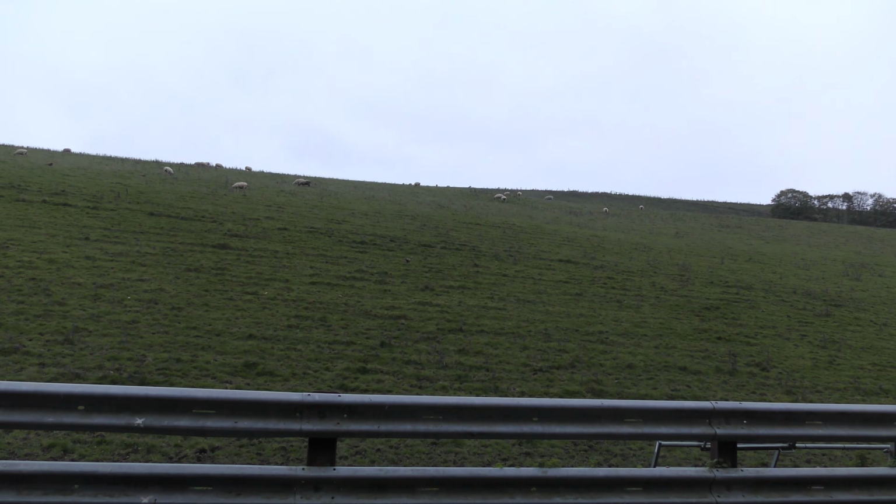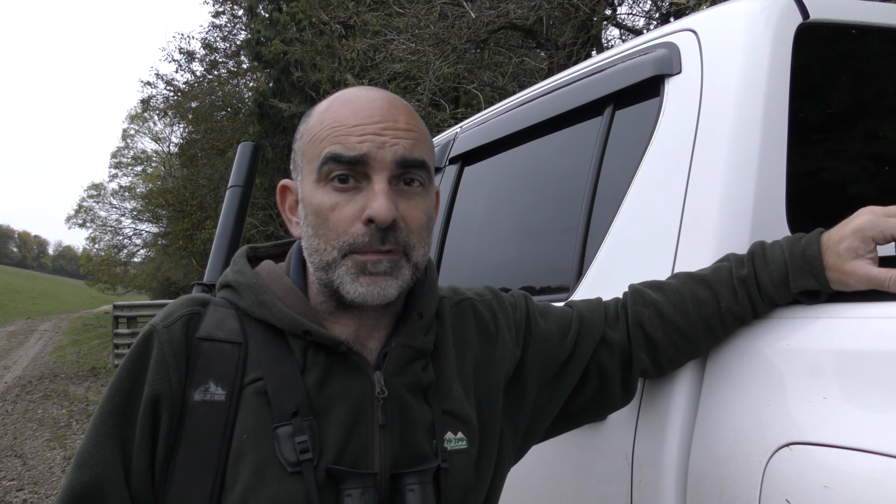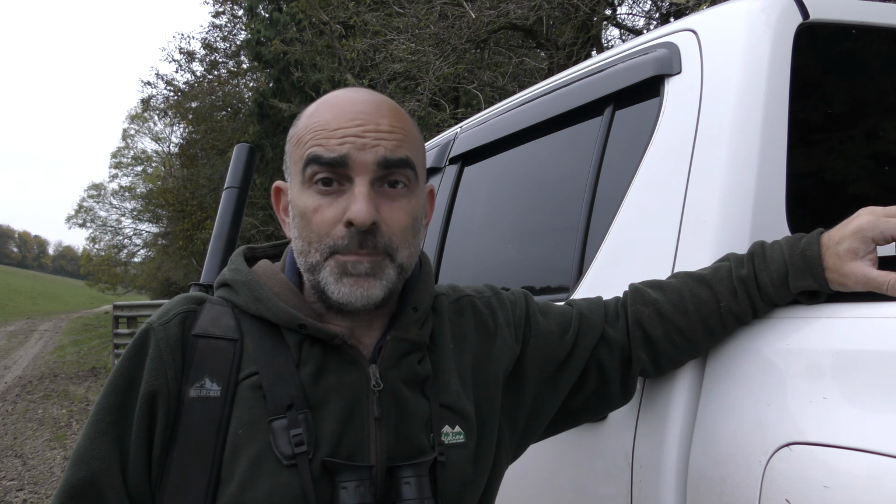I'm going to set up on the bank here, watch over this pen. Up on the bank now I can see probably both sides of that pen and along the back of it, hopefully. And I'm suspecting the fox will probably come down from the top of the hill there. There's a wood at the top there, and I suspect it's probably coming from there. And hopefully I'll get a shot.